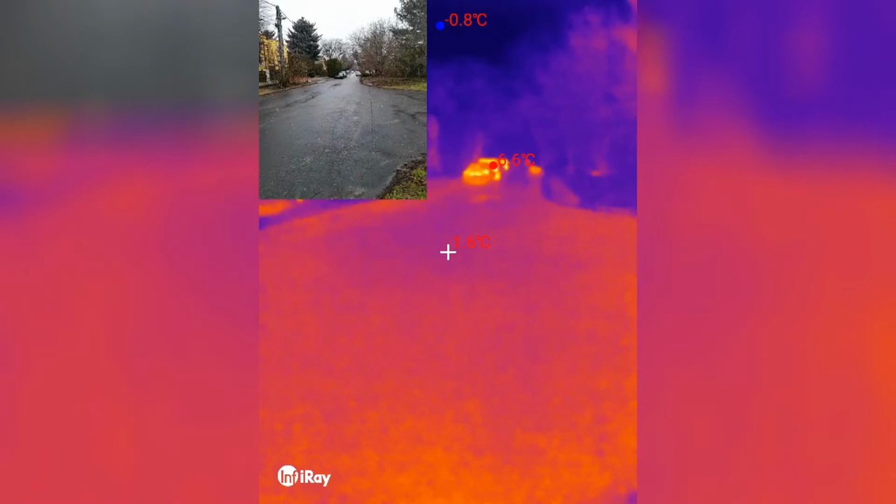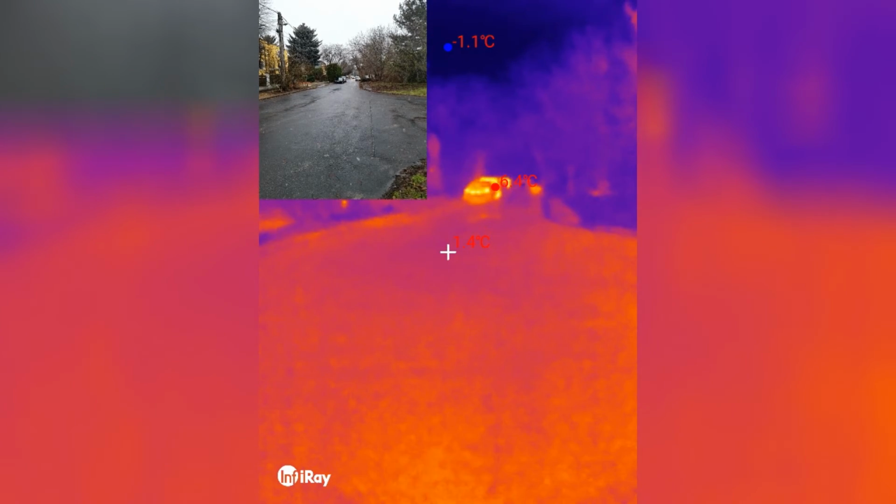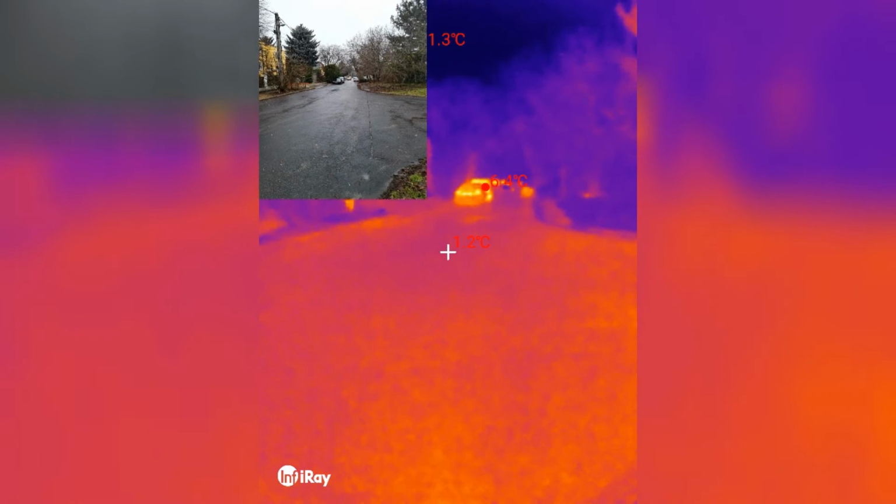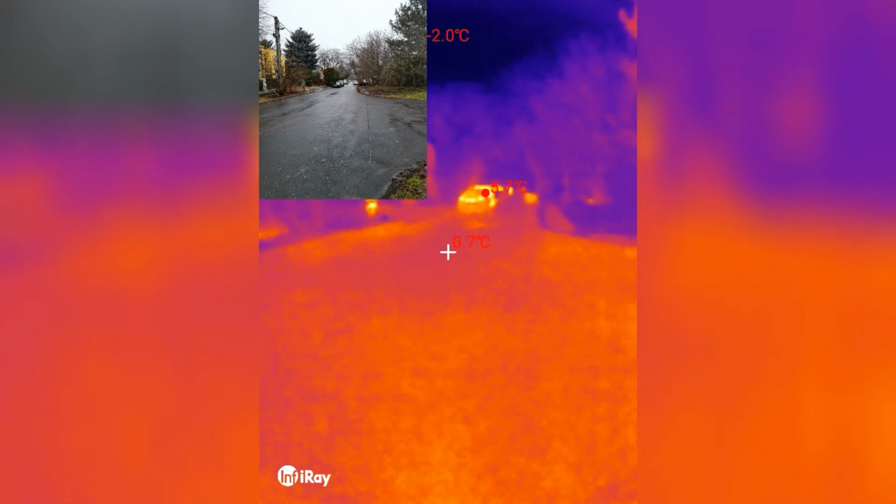Oh, and I can see there is a guy running. Let's see if we can spot it through the camera. Yep. So I came outside, it's snowing at the moment, and there is a car approaching. Oh, he just stopped.